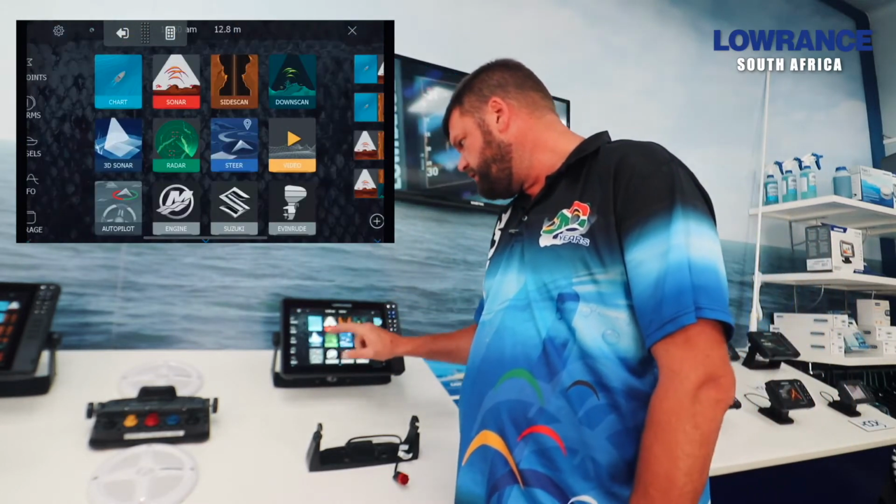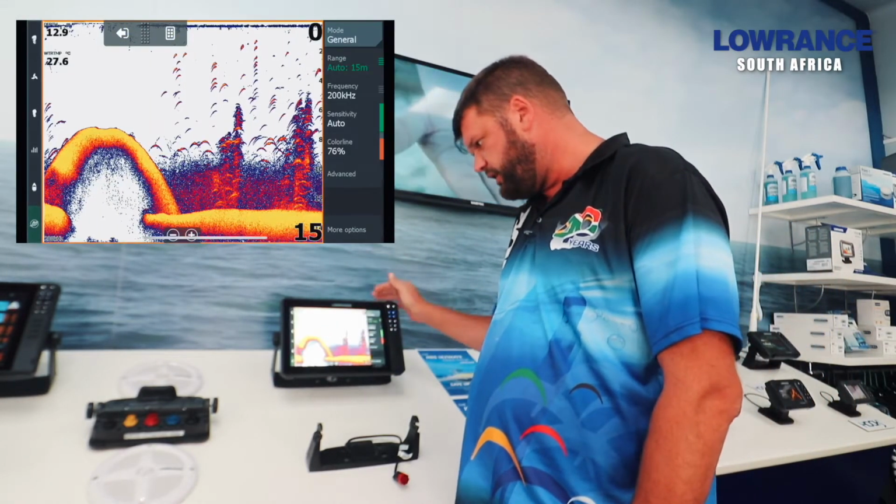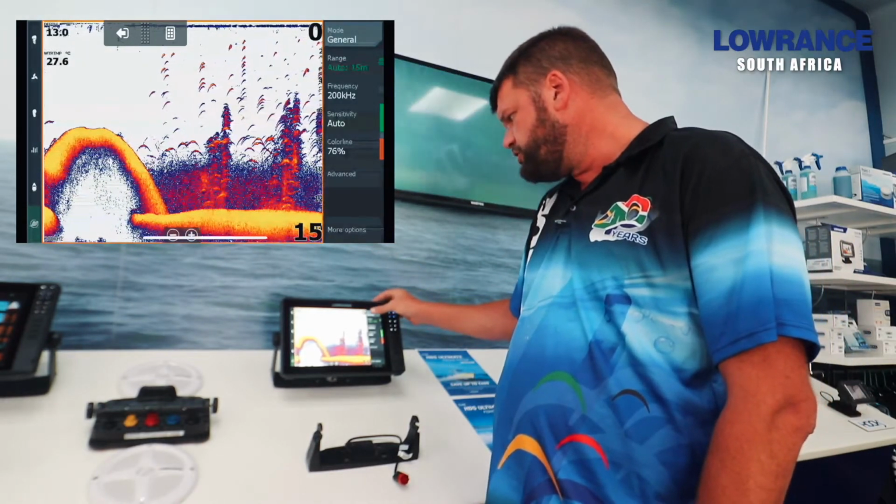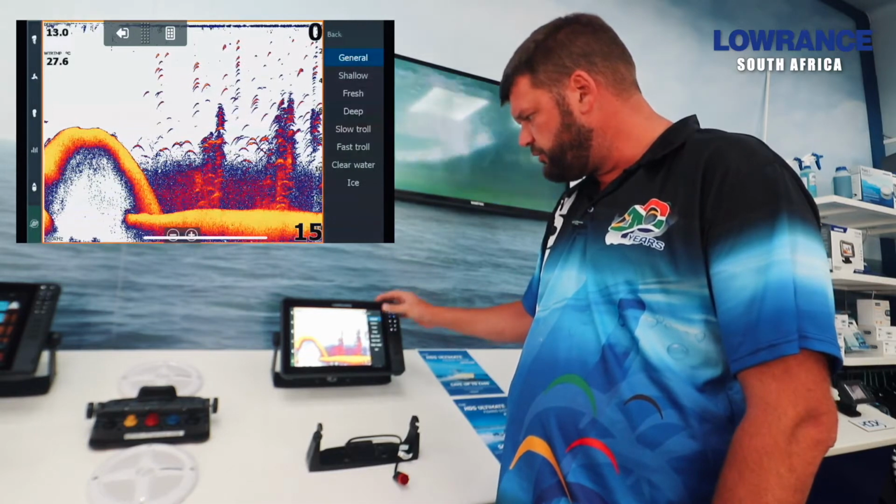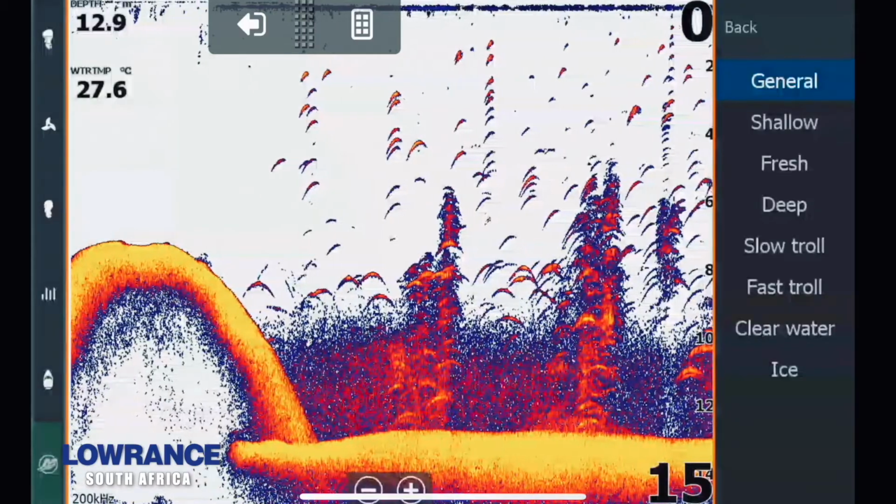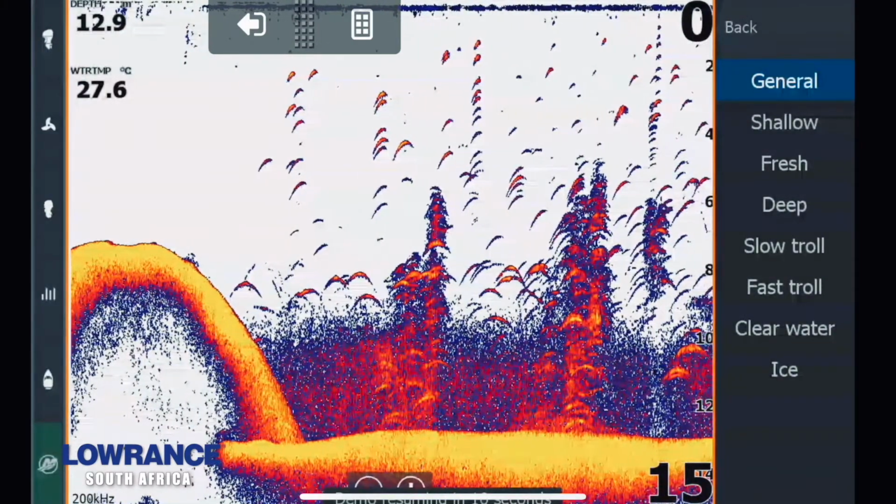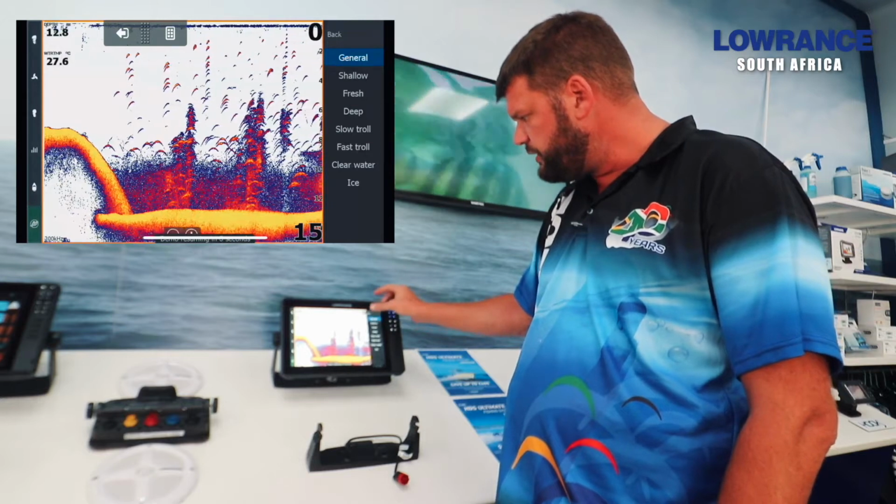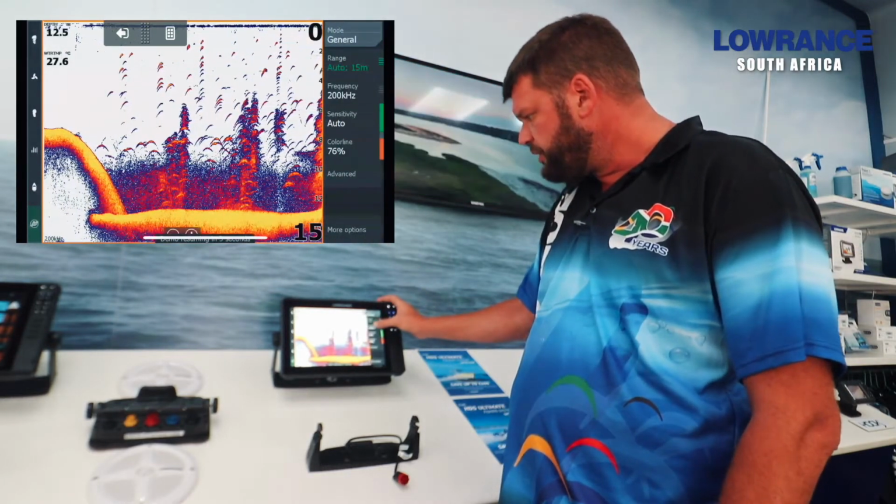So we're going to go to Sonar screen, bring up our full Sonar. We're running in simulator at the moment. The first option we get is the fishing mode. You're obviously going to be doing slow trawling, or bottom fishing, or you're going to be in freshwater. Depending on which area you fish, this is where you select it. For now, we're just going to do a general use, fishing offshore.